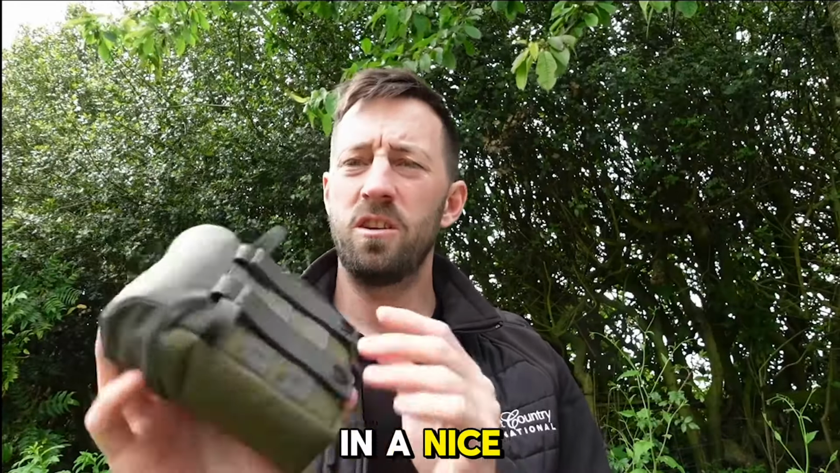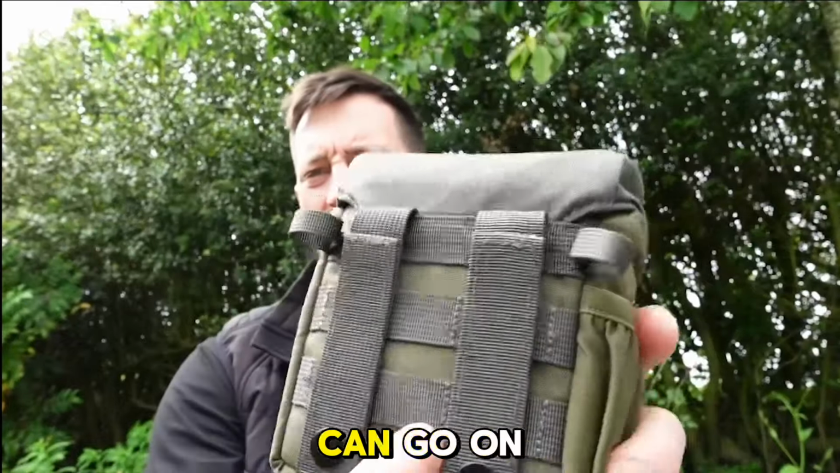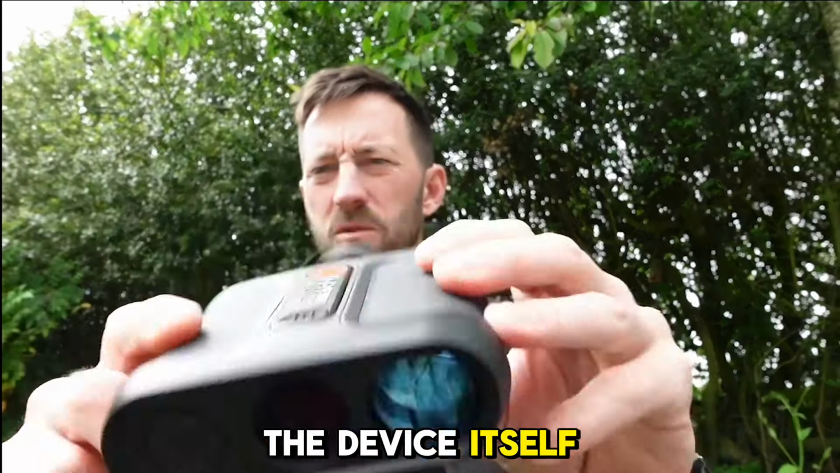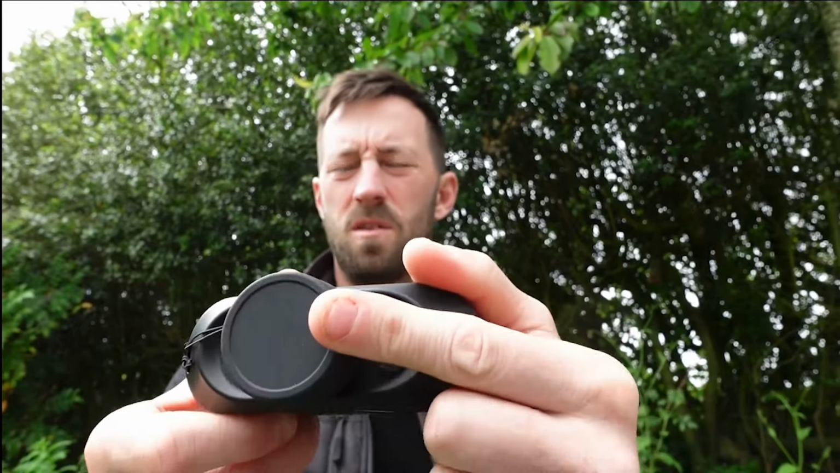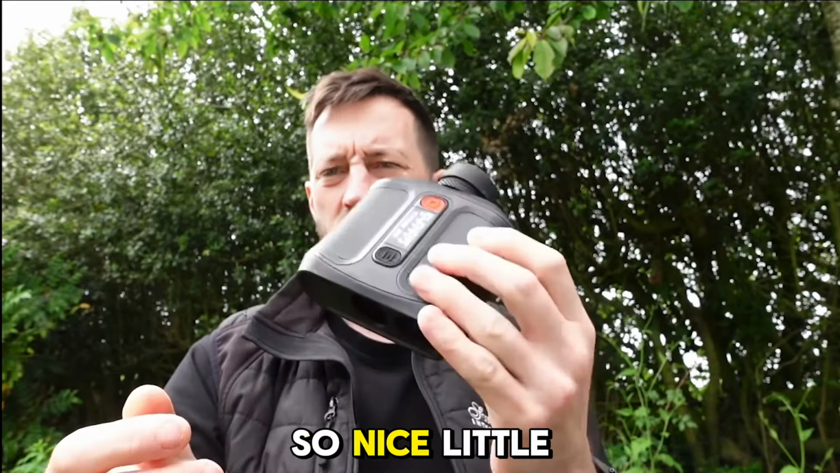It comes in a nice little webbing strap bag, like a little carry case. It can go on your stalking harness or on your belt if you're that way inclined. Inside you've got the device itself, powered by an 18650, with mode, power, USB, viewfinder, sender and receiver. So a nice little device there.